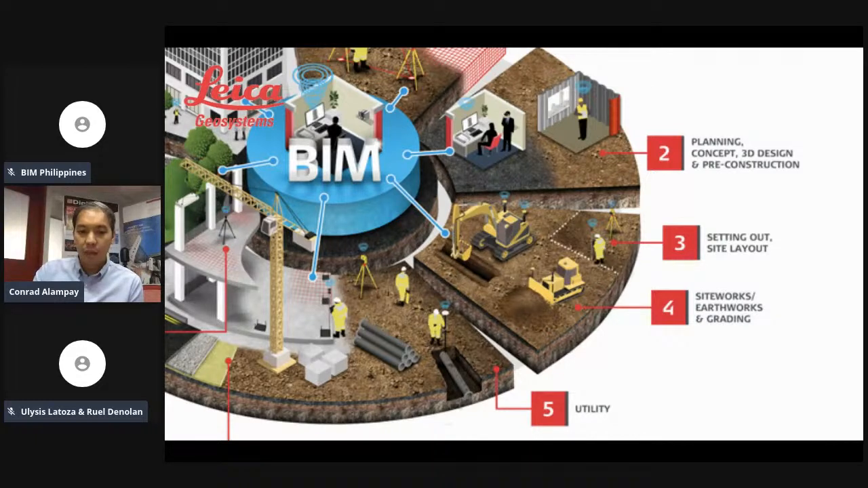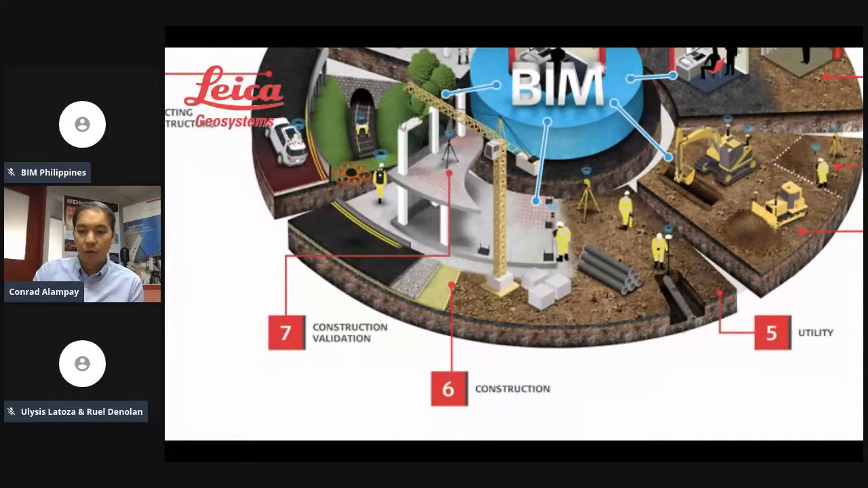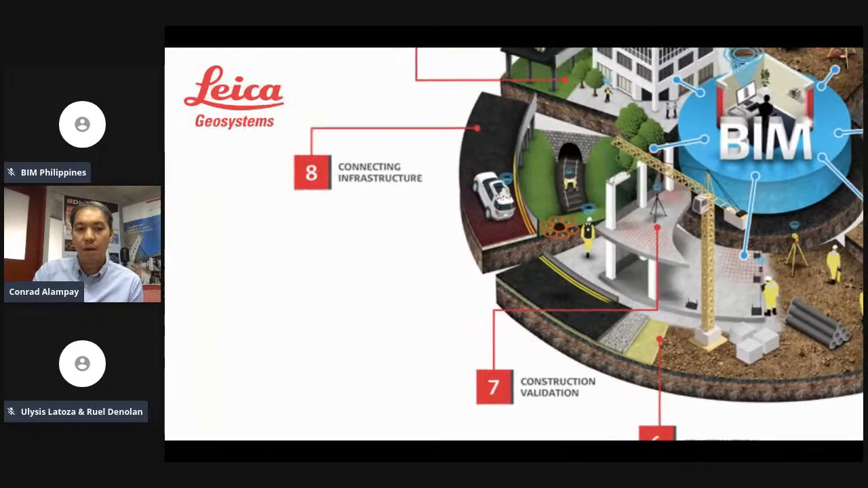So we might be using GPS sensors, total station survey-grade instruments. When you go to construction and utilities, you might start using drones and 3D laser scanners, as you see in this illustration. But again, this is really using efficient tools on site and feeding that into the BIM model.